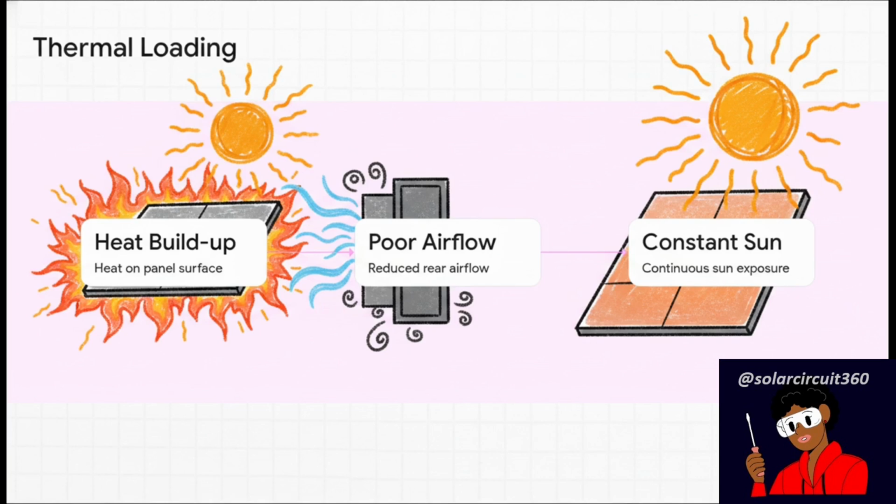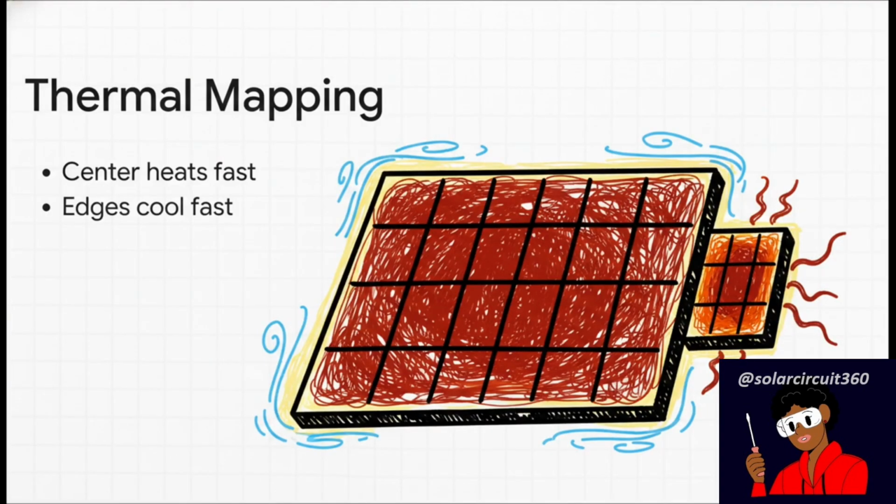First, the heat builds up directly on the surface. Then, poor airflow behind the module acts just like a heavy blanket, trapping all that heat. And all the while, continuous sun exposure just keeps relentlessly pounding the panel with energy. If we look at the thermal mapping, you'll see the panel absolutely does not heat evenly. It's fascinating. The center cells heat up so much faster because they're trapped right in the middle of all that thermal mass. Meanwhile, the edge cells manage to cool off a bit quicker just thanks to basic wind convection.